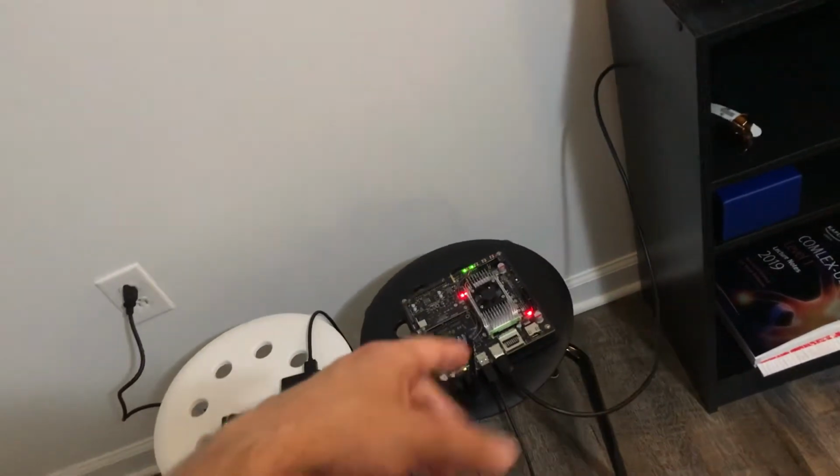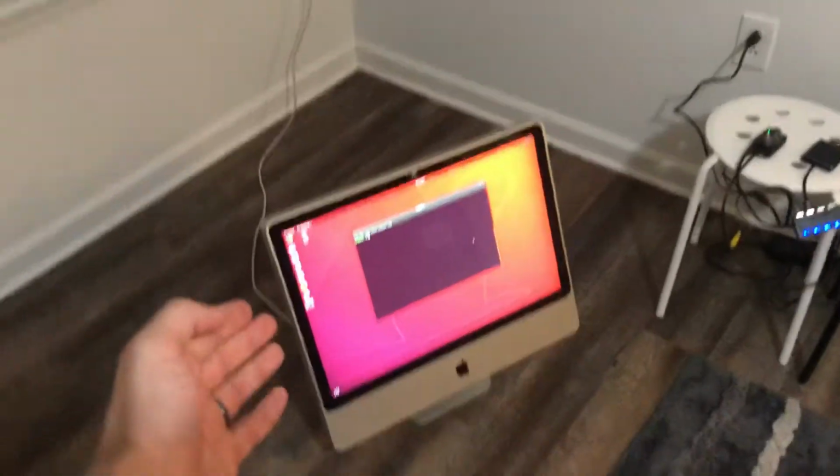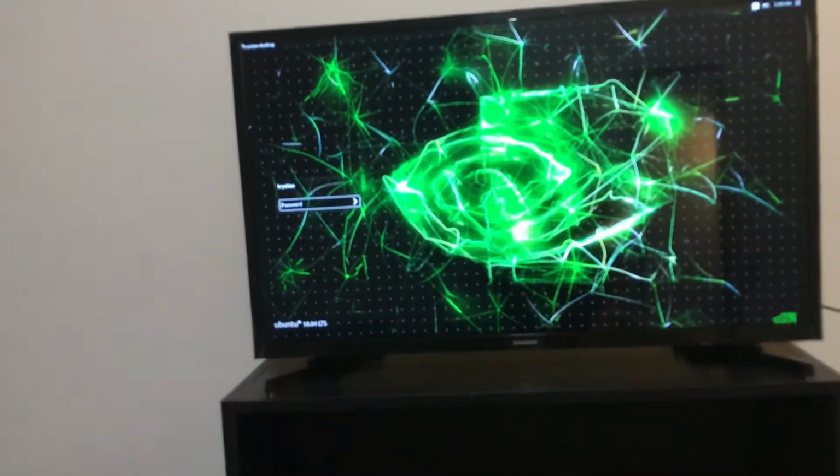Okay, awesome. But now how are we going to stream this to this desktop? The desktop is, if you see, only connected by a power cord. There's nothing else connected to it, so it's going to receive this via Wi-Fi. So what we're going to do here is go to this mouse and keyboard and set up. Let me just log in.